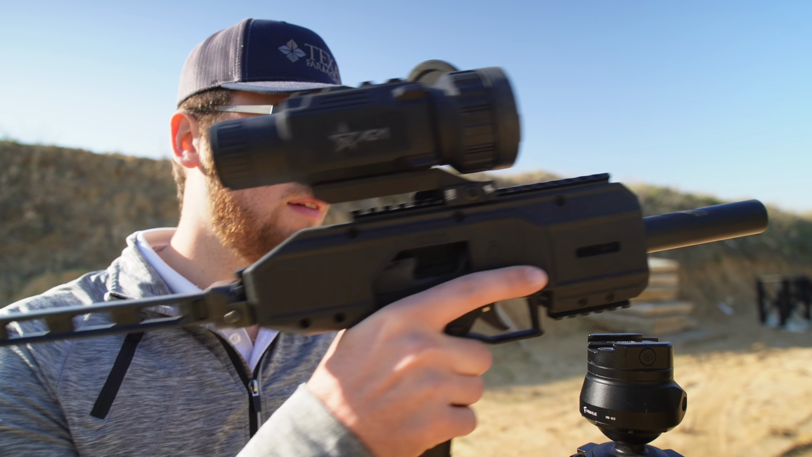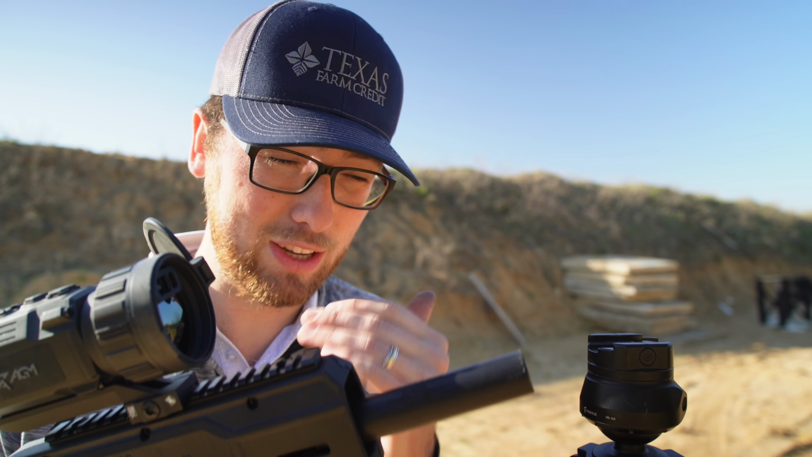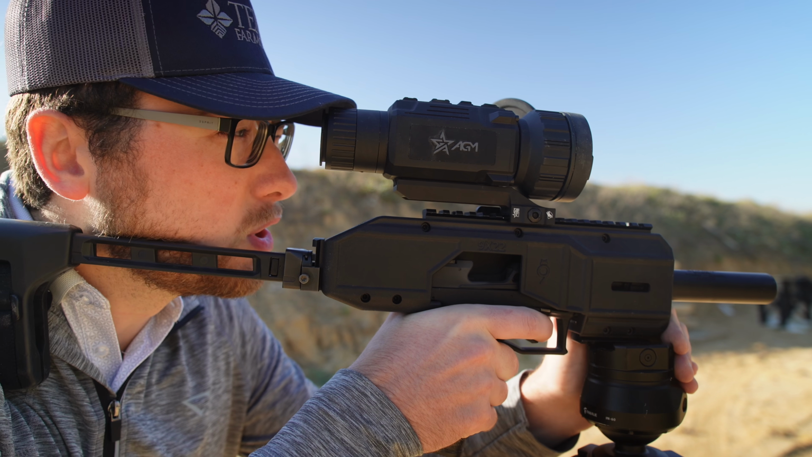But anyways, I'm just going to rest on this to get it sighted in, and then during the actual hunt, I think I'm just going to freehand it and just try to control it the best I can, because at the end of the day, this is not an accurate gun. This is accuracy by volume. So we're just going to do single shots